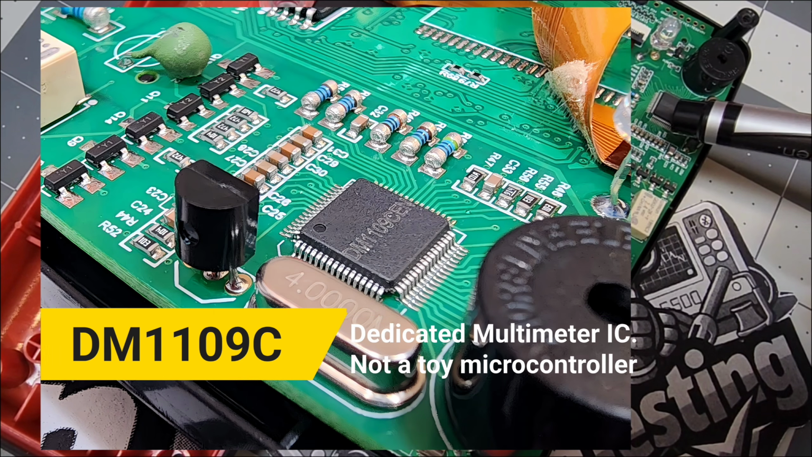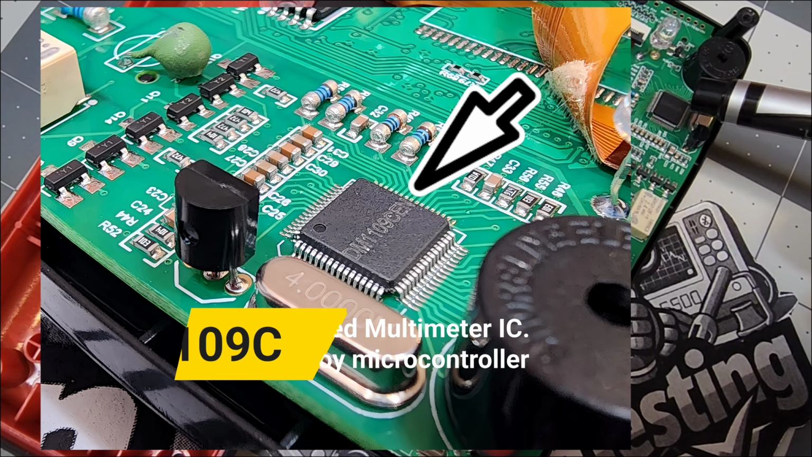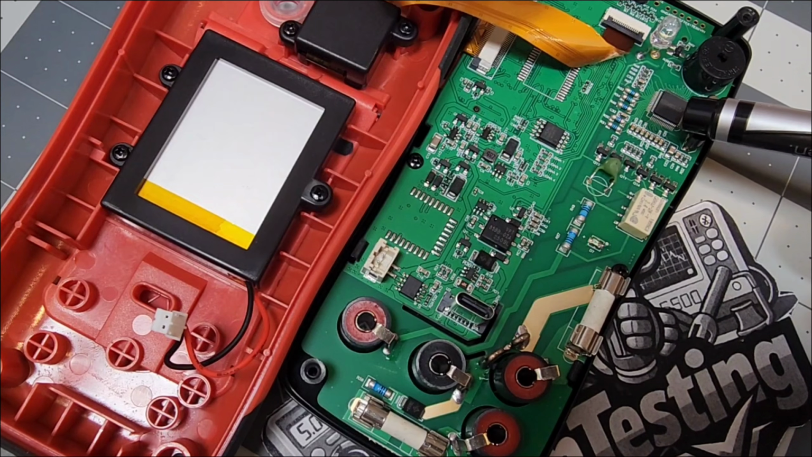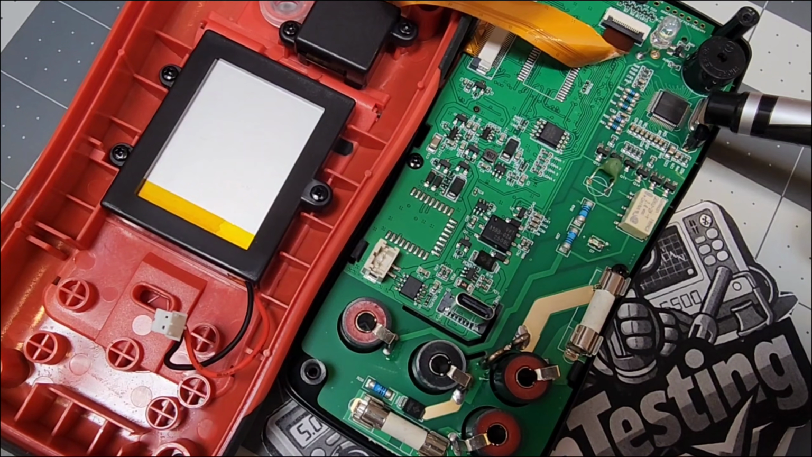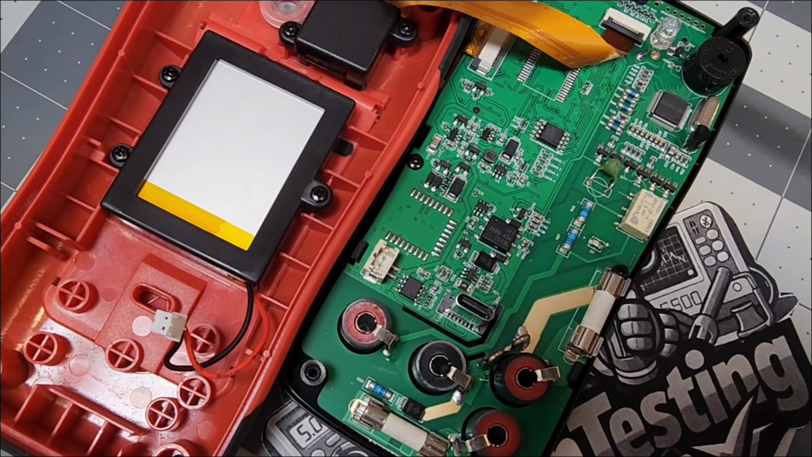DM1109C. This is a dedicated multimeter ADC chip. That's right, dedicated. That's used in 25,000 count meters. It's not a Fluke ASIC, but it's a real measurement IC, not a cheap microcontroller pretending to be a meter. And that makes a big difference in terms of budget DMMs. So good job, ZOYI, on the DM1109C as a choice. Definitely puts it above a lot of bargain bin meters.